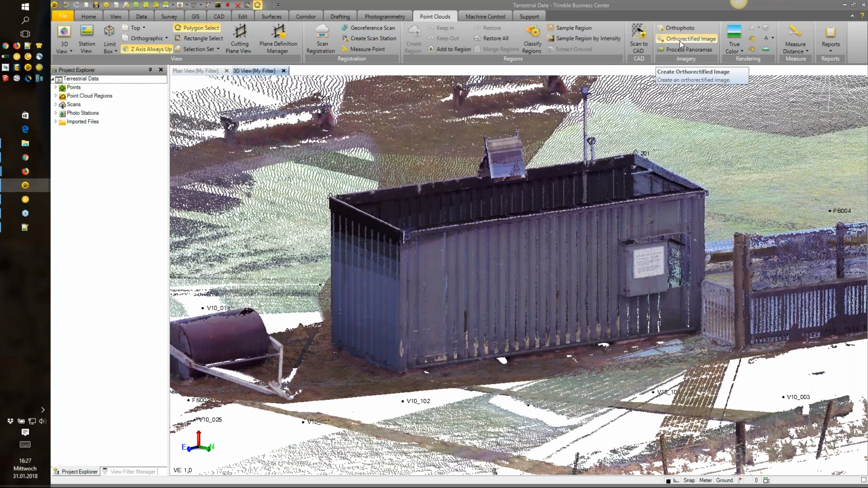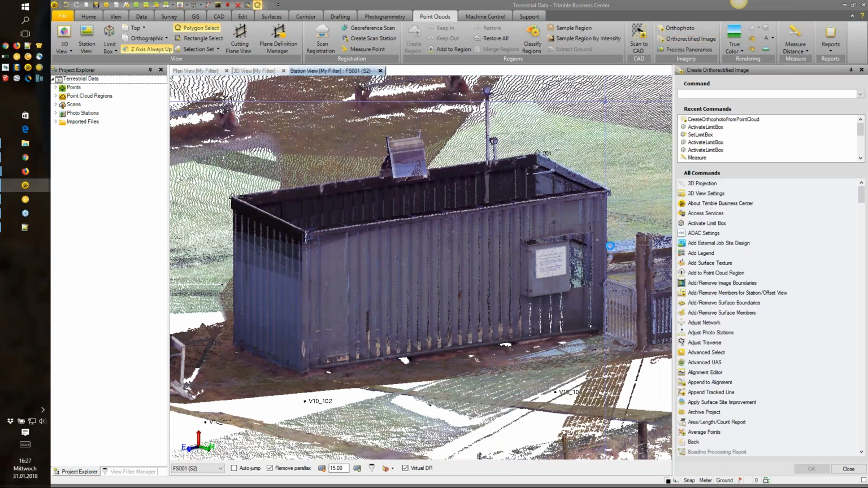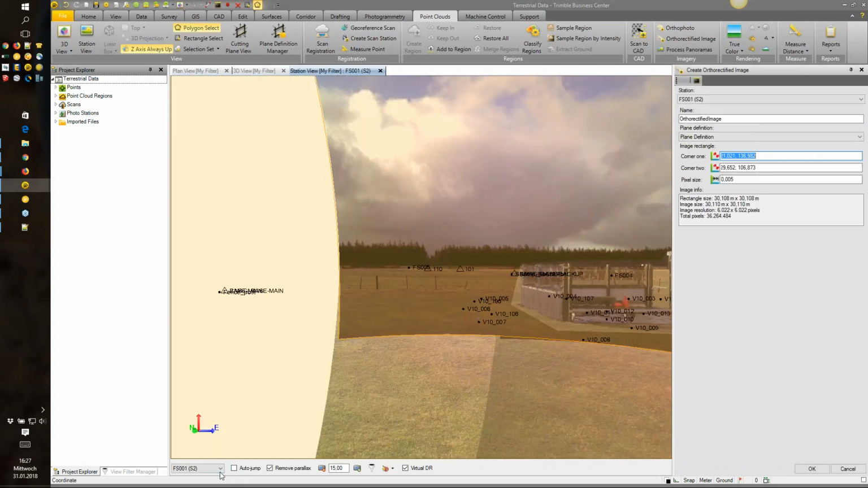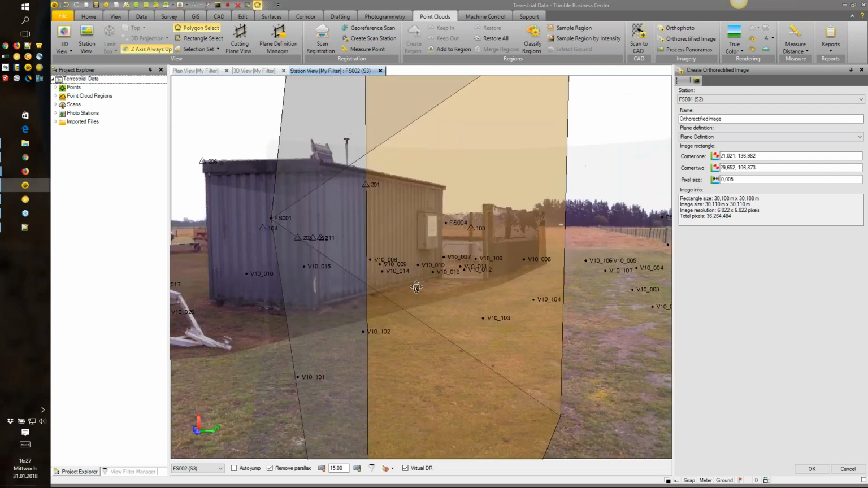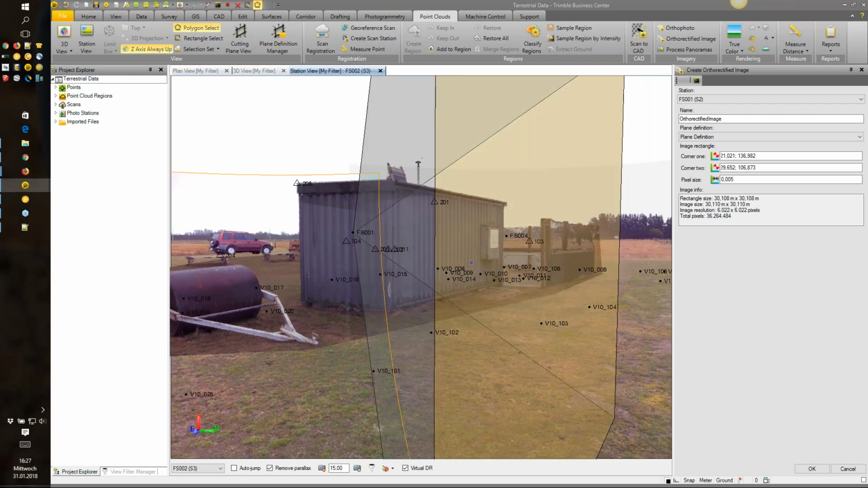Good. What else can we do with point clouds? So, auto rectified image. Here we are actually using the information about the images that we had collected in the field. When we click on that, it will open the station view for us. In that case, I will open the station S3. So here you can see the same scenario just from an image point of view, from a station point of view, where we had collected the images.